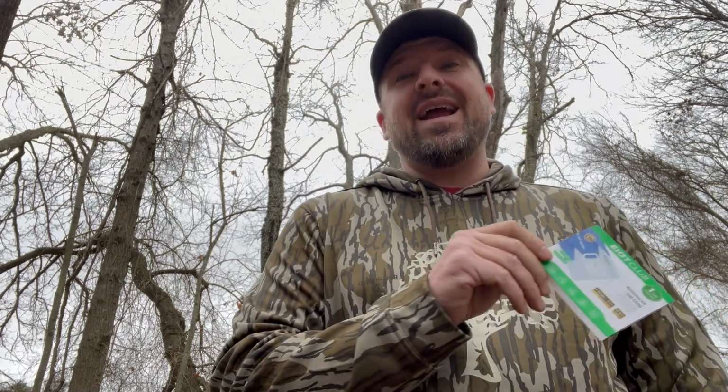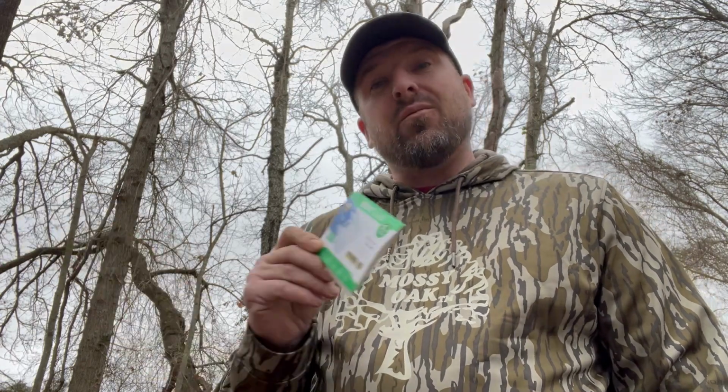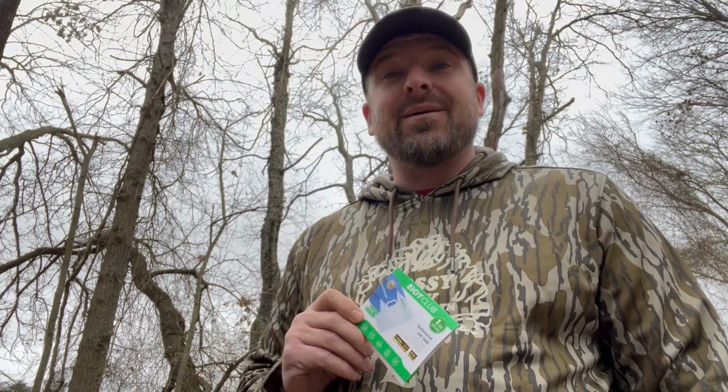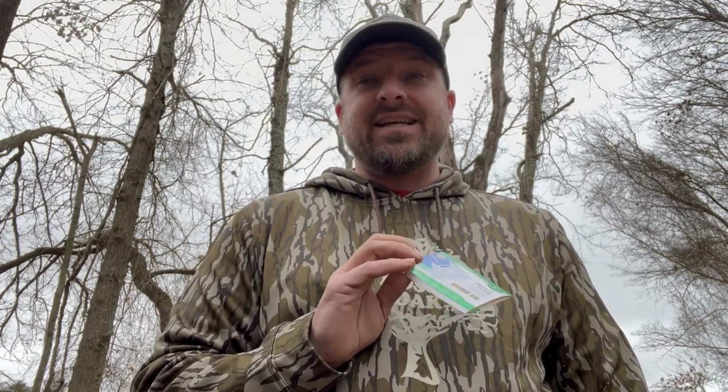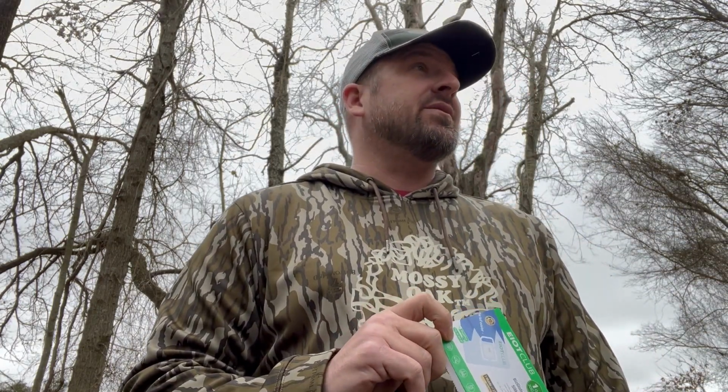Now, the cool thing is I can log into this camera at any time I want to, and I can look around in the woods at any time I want to. If I have a trespasser come walking in here on my property and they walk by here, I can actually log into my camera and I can say, hey, what do you think you're doing? You need to get off my property. So I love this camera. This camera is absolutely, I think, a game changer, to be truthfully honest with you.